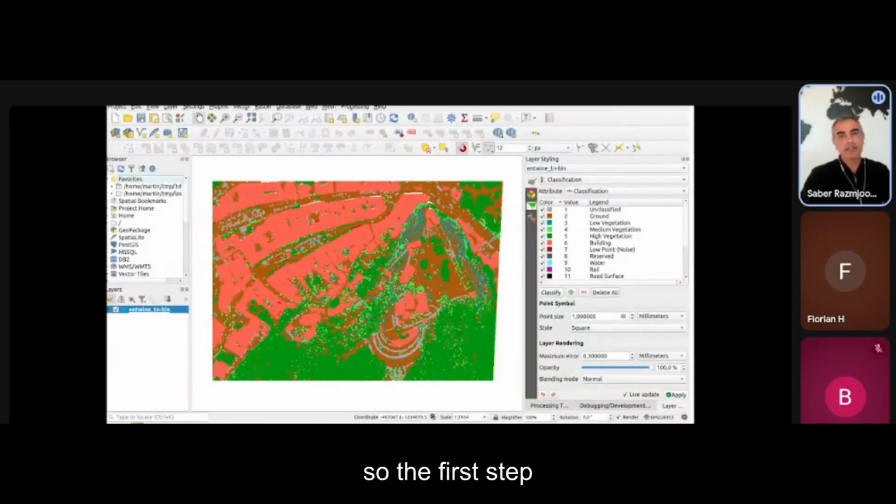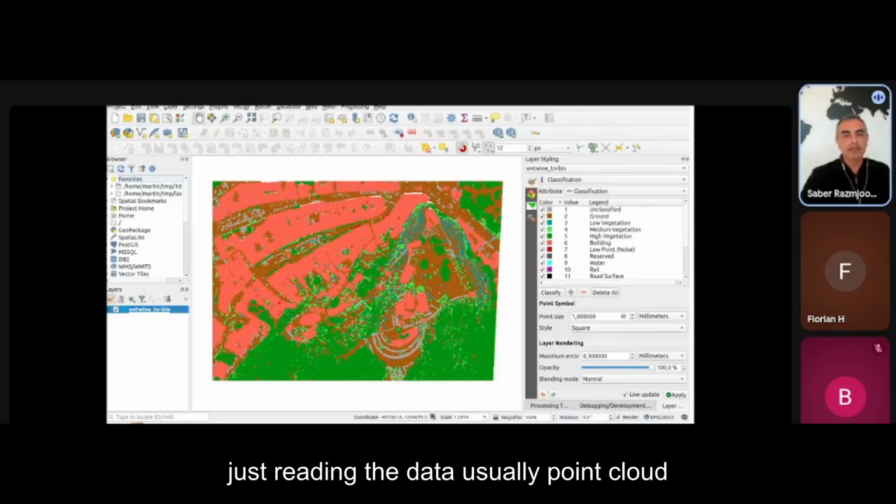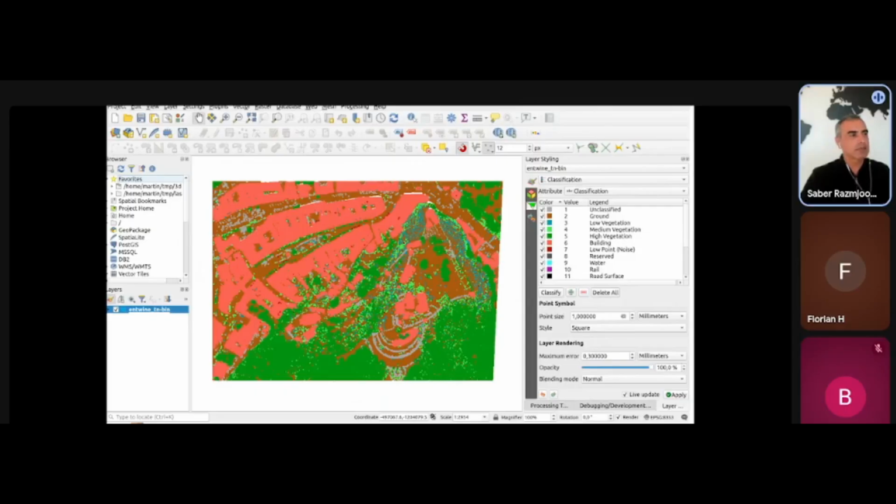So the first step was to bring just reading the data. Usually point cloud data comes in LAS format, which is compressed LAS, and data are not indexed, so it takes a long time to load.